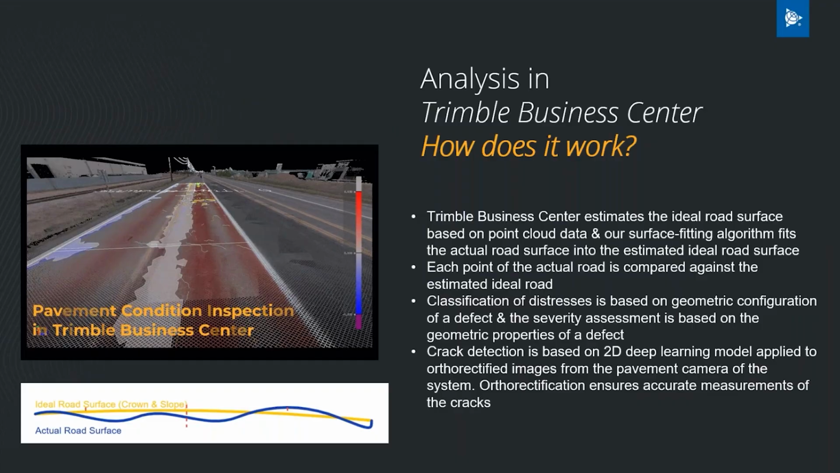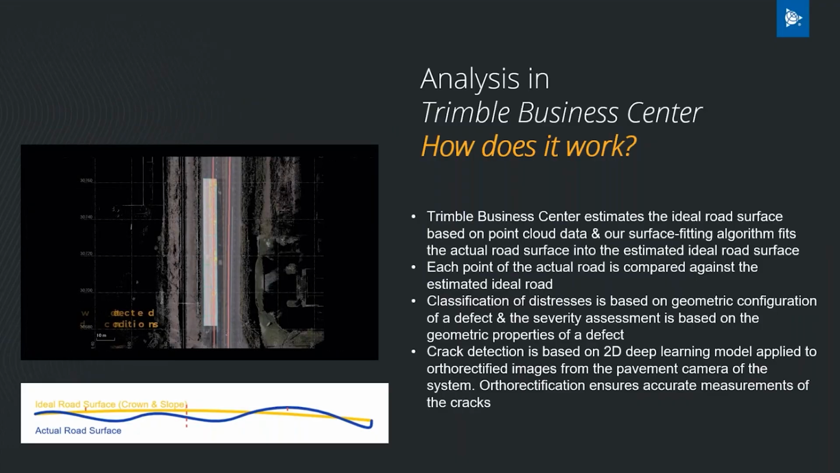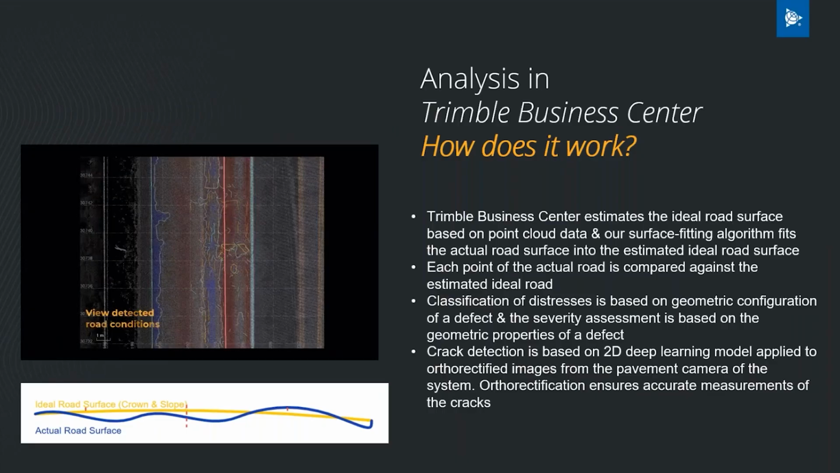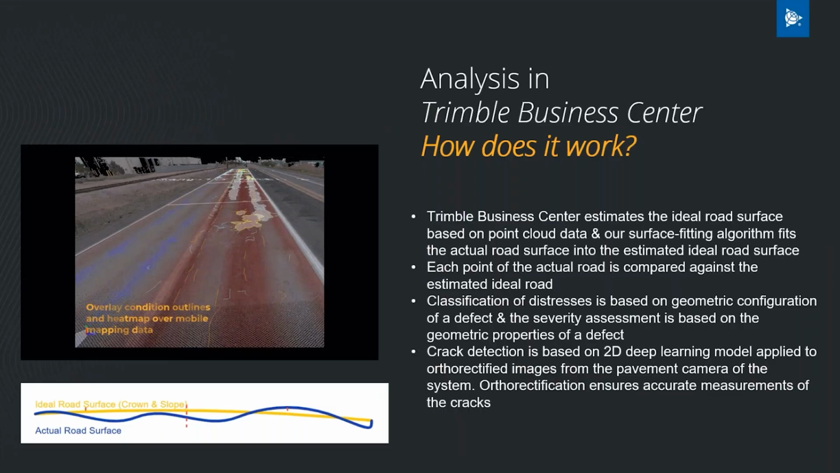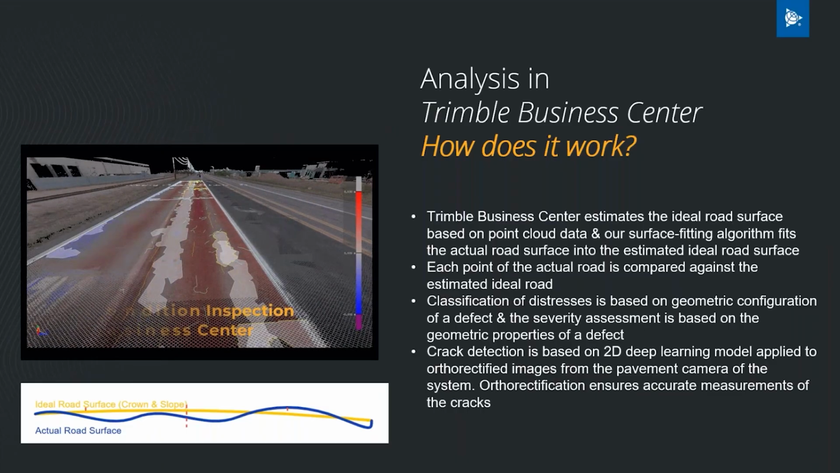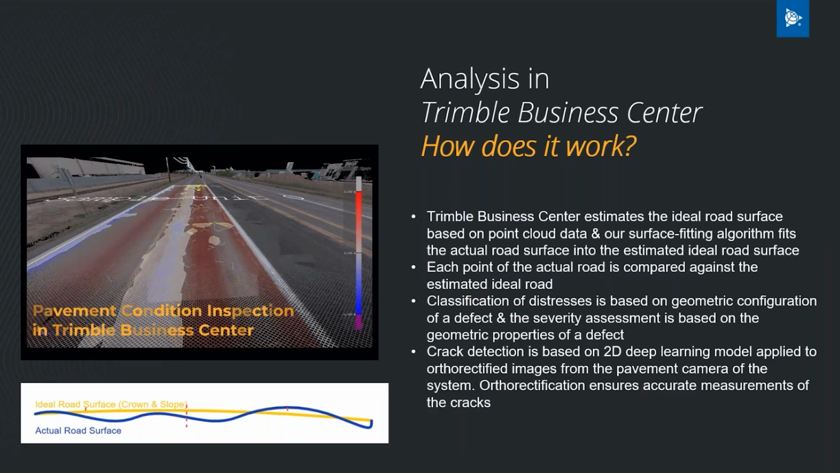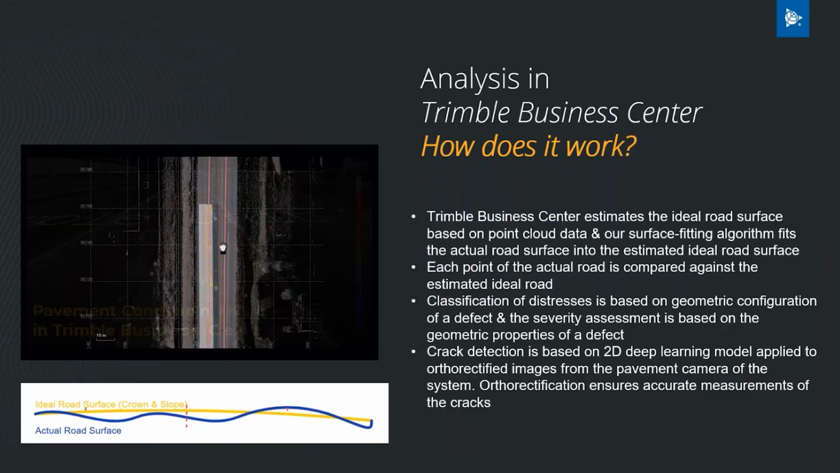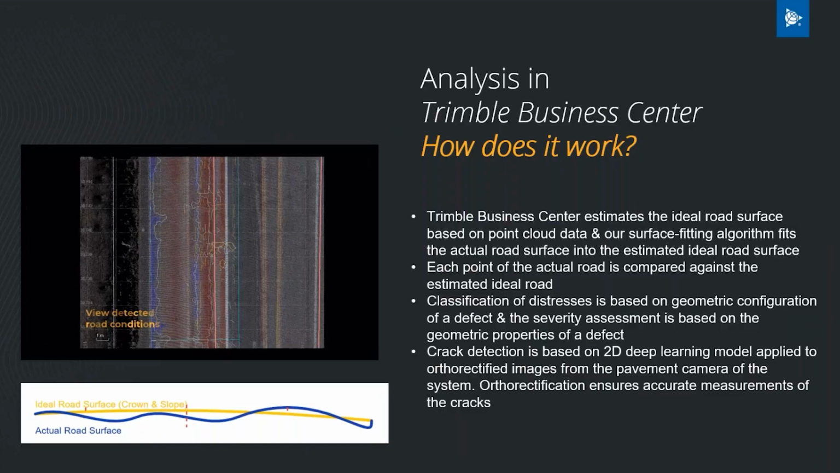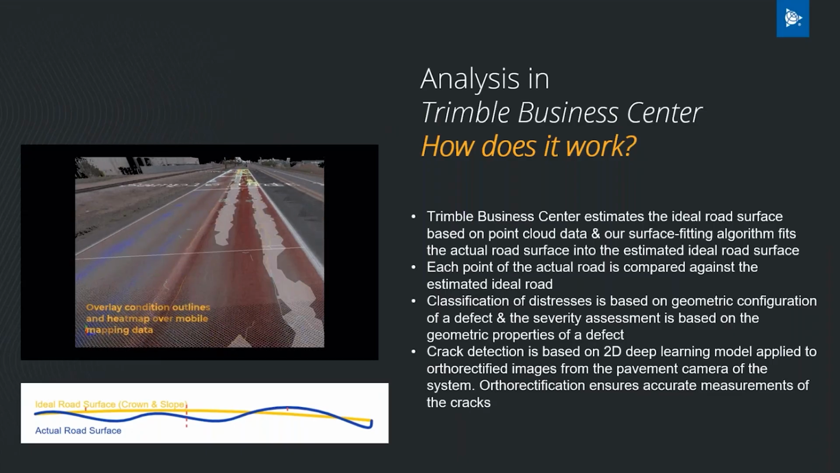So how does TBC find or look for pavement distresses? So TBC takes point cloud data from the mobile mapping system, and it estimates the ideal road surface based on the actual road surface. We estimate this ideal road surface, and then we compare your point cloud, your actual road surface, to this estimated ideal road surface. And then we analyze whether we have points that are above or below the actual road surface. And that's how we see where we might have potential pavement distresses.